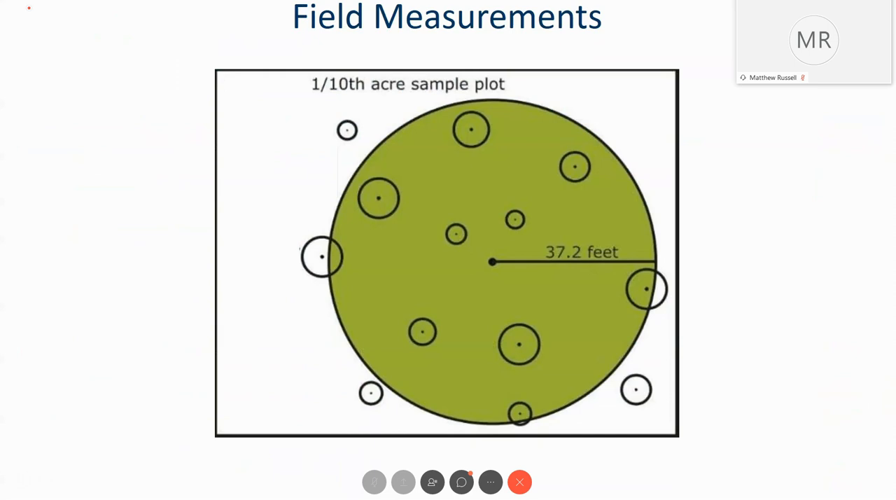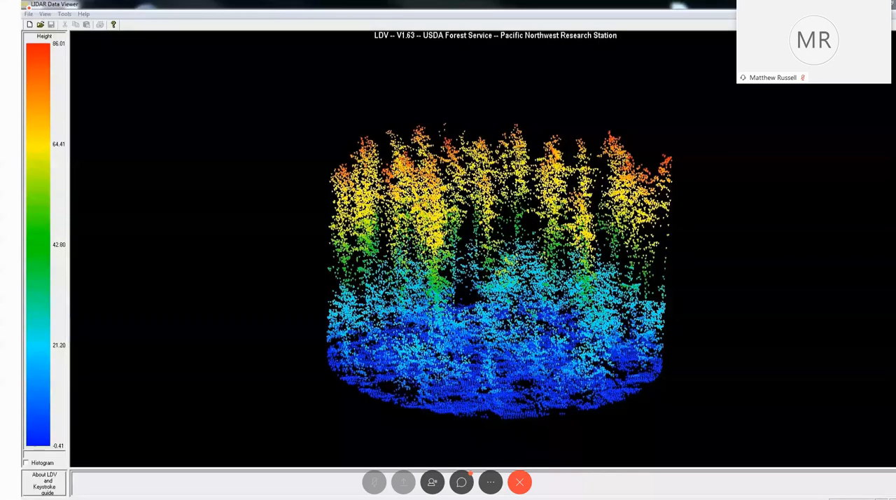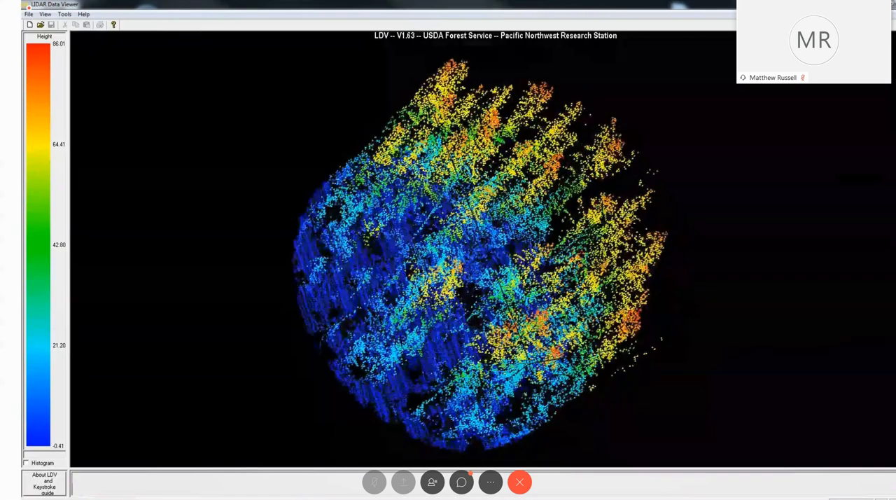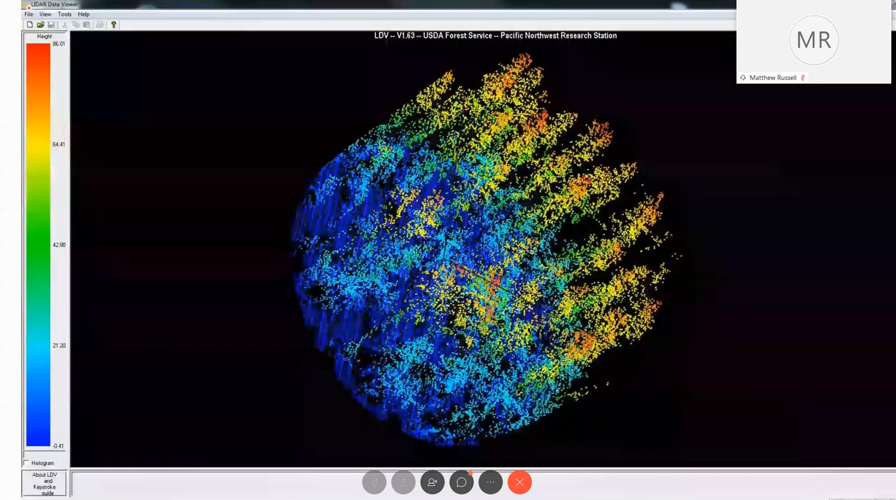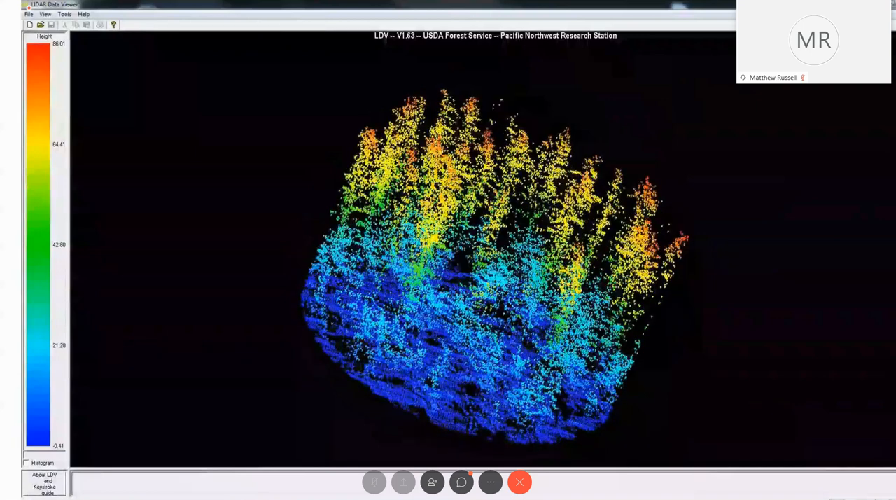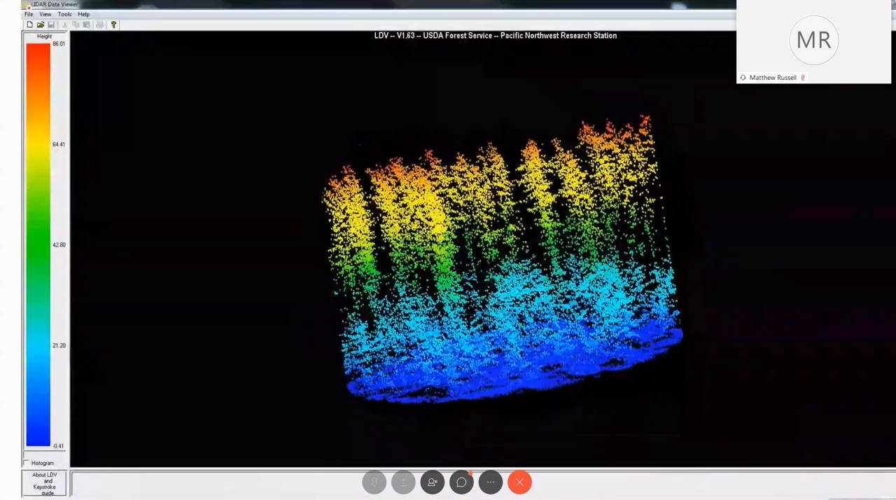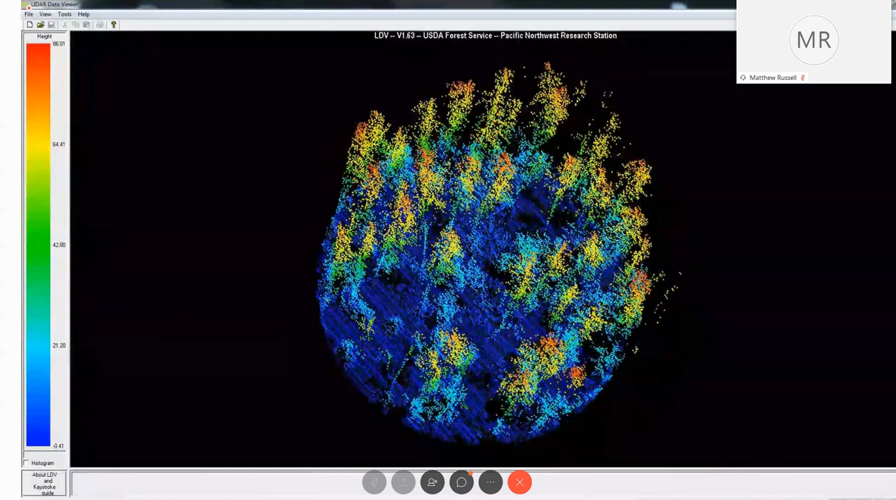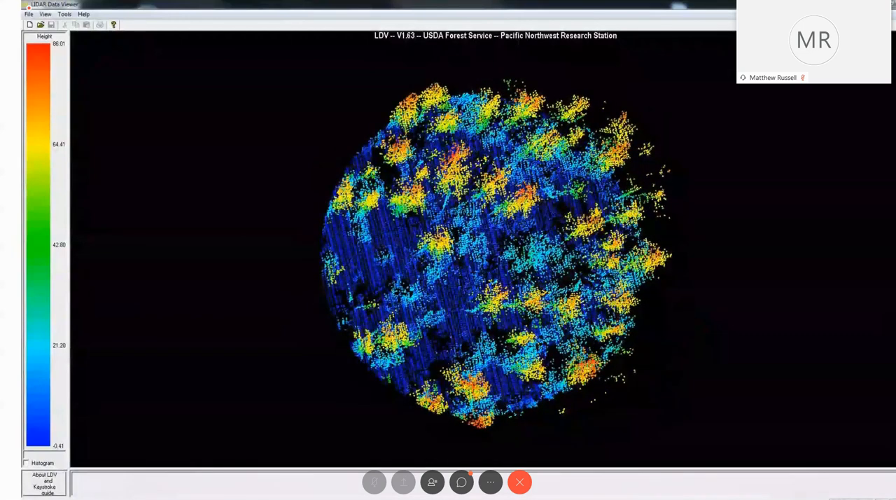So again, our plot is a tenth-acre plot, 37.2 feet out, and every tree within that plot is measured at 5 inches in diameter. This is a rendition of a LiDAR point cloud clipped to a tenth-acre plot, and of course our goal is to tie this field data to the LiDAR data. We want to be able to label the stands, and our hope is to label individual trees also, but that's yet to be seen.